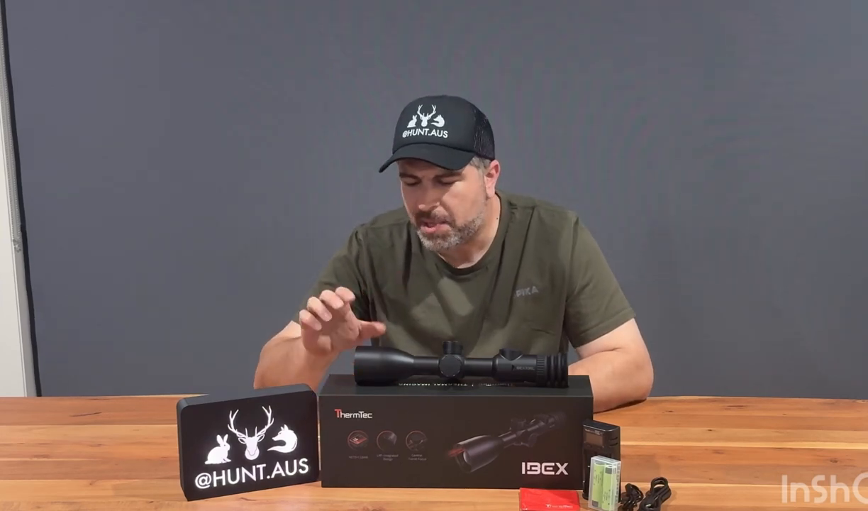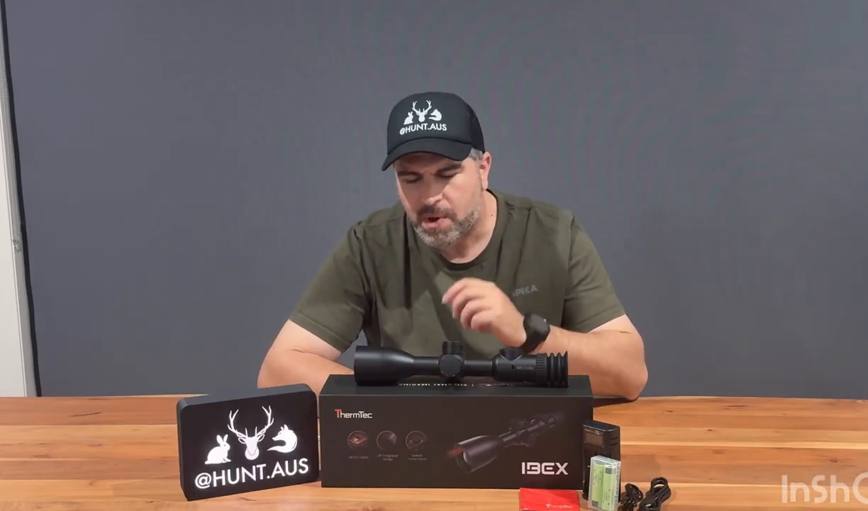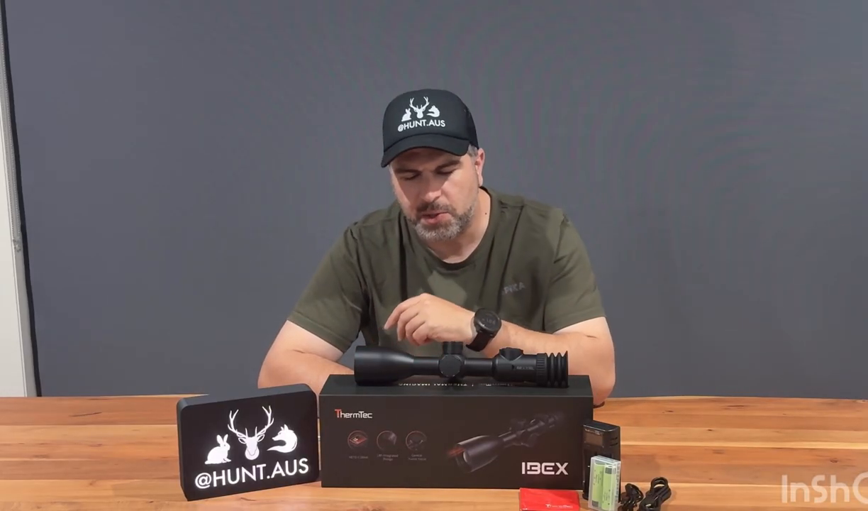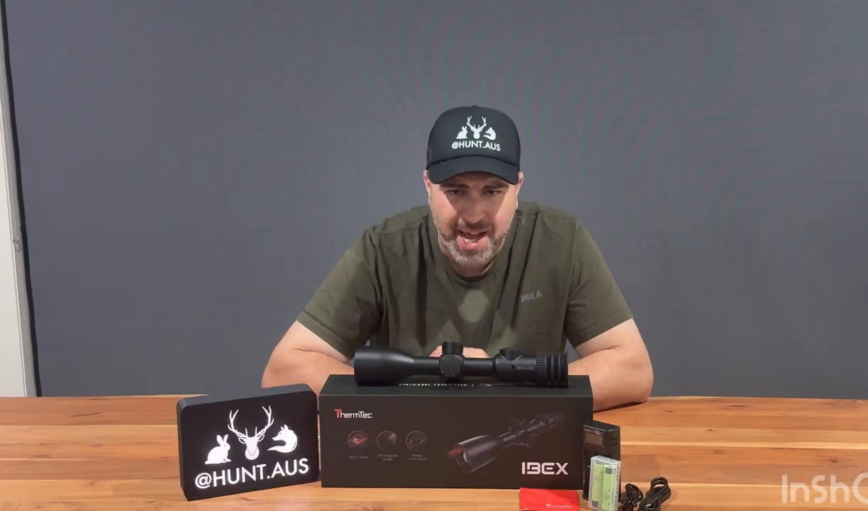You've got now built in to the actual housing your LRF, so there's nothing external, no square units outside, nothing to hang up, get banged up or anything of that sort, which I think is great. We've gone away from front focus or side focus. We've now got the top turret focus, which again is a little bit more intuitive in my opinion and easy to find in the dark.